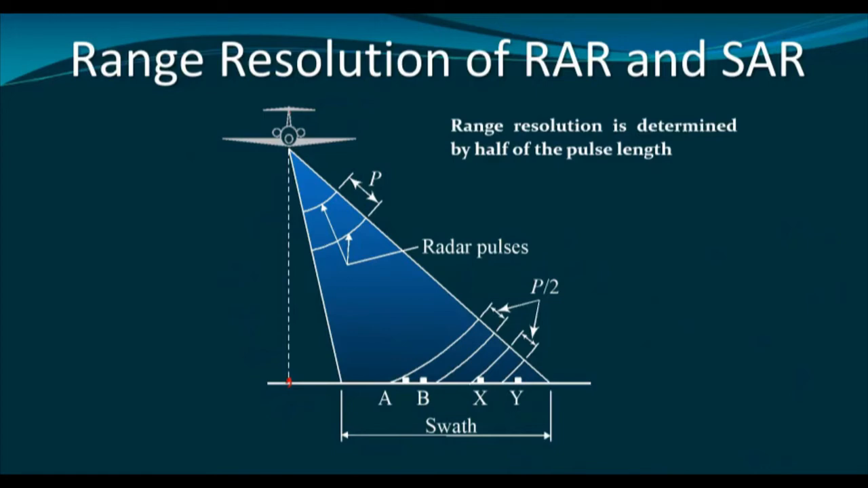Now, the spatial resolution along the range direction is dependent on the pulse length, or more specifically, it is actually pulse length divided by 2. Now, as you know, pulse is measured in terms of time, but if we multiply the time with the speed of light, we can get pulse length instead of pulse duration.